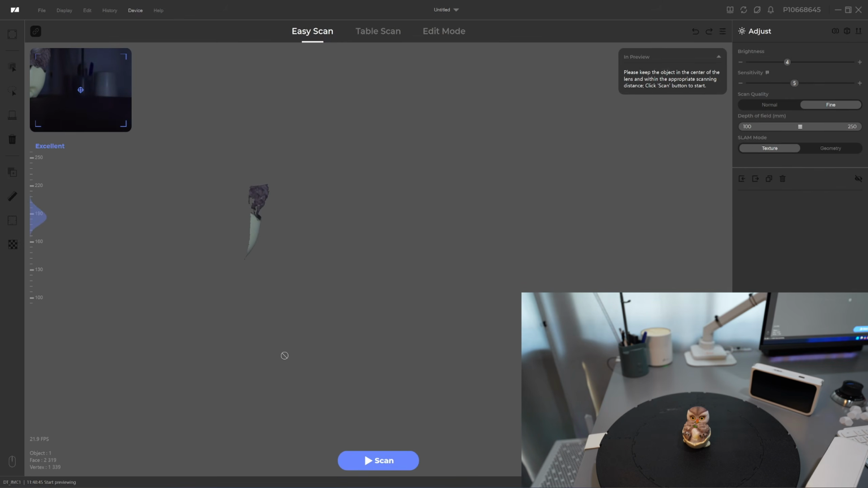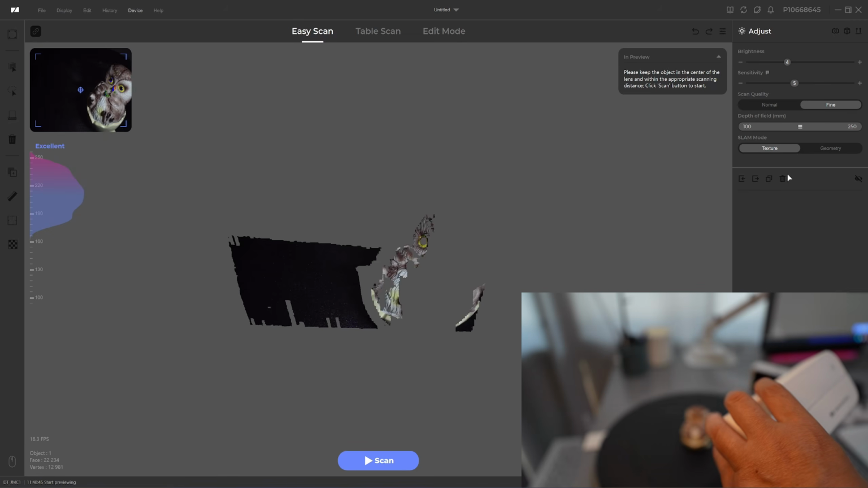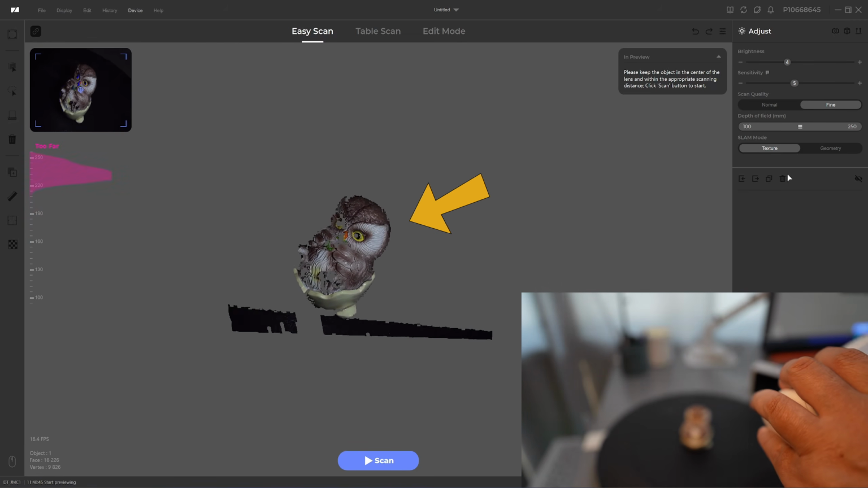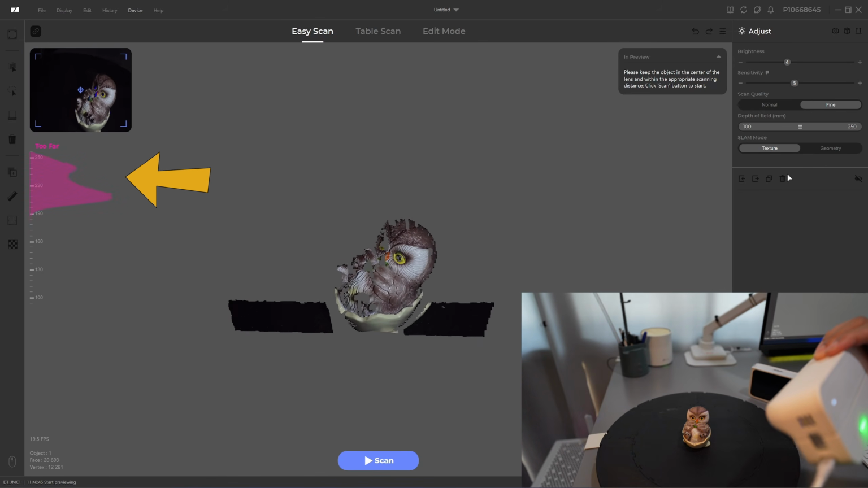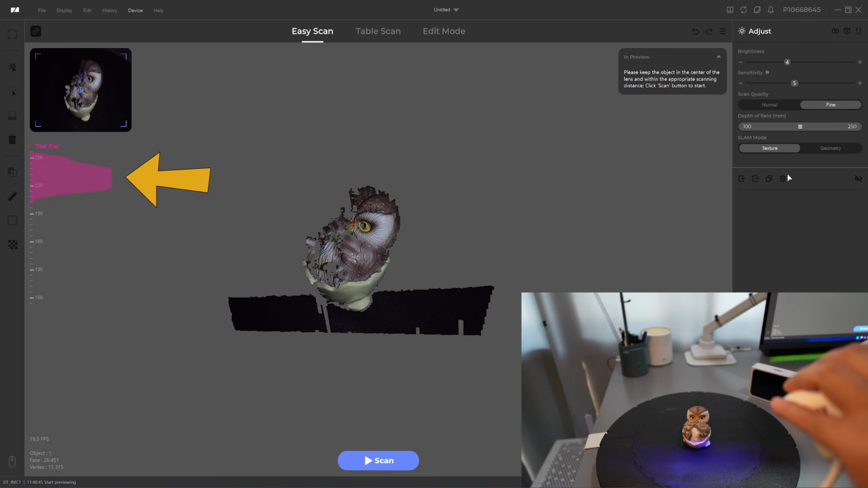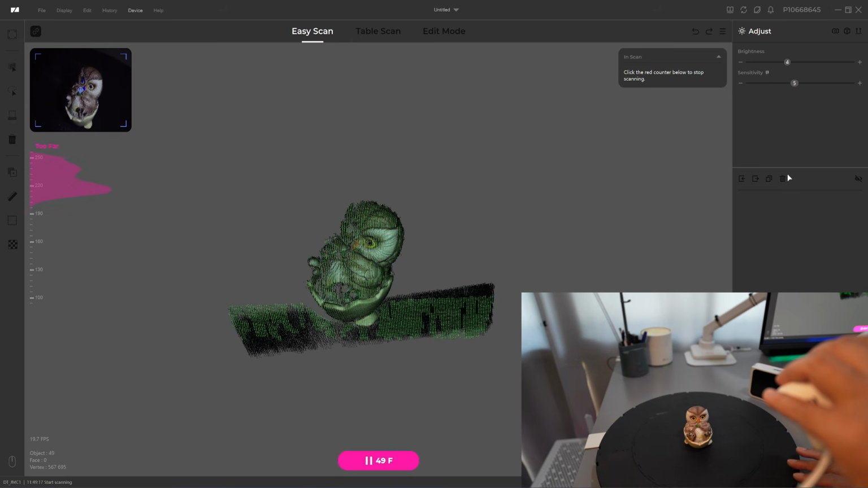I'm using the easy scan mode. Now I'm adjusting the scanner to find the proper scanning range. I watch the preview screen and adjust until the maximum surface area is visible. But something is off. The range indicator on the left shows the scanner as too far away, which isn't correct. I press the spacebar on the keyboard to begin capturing.